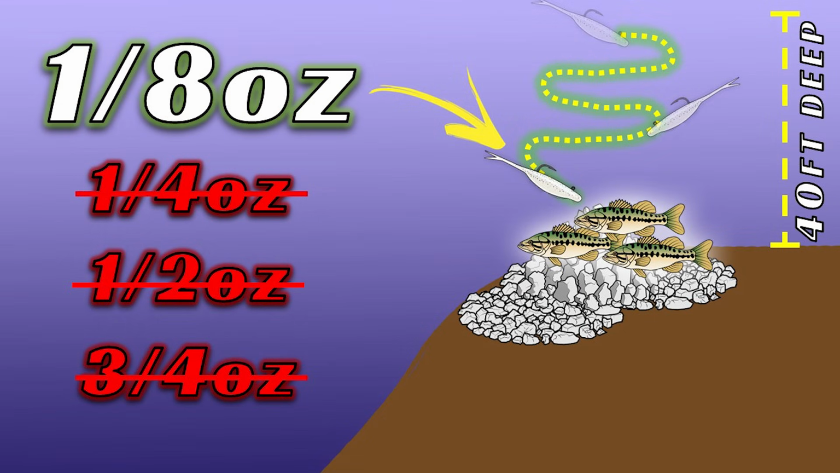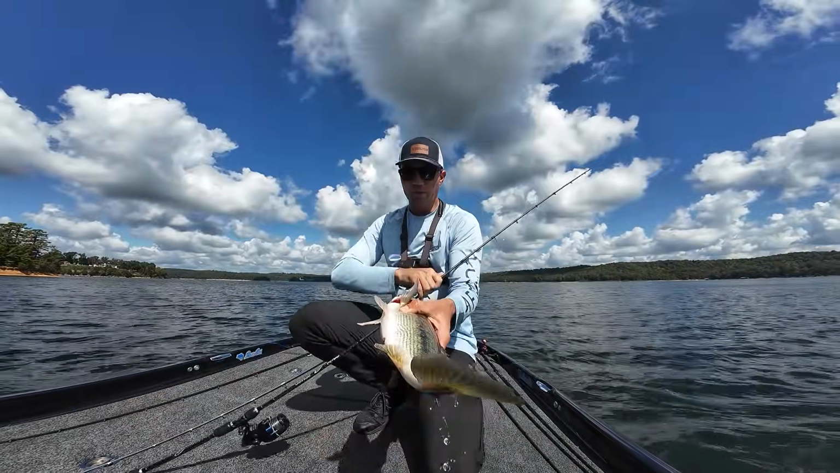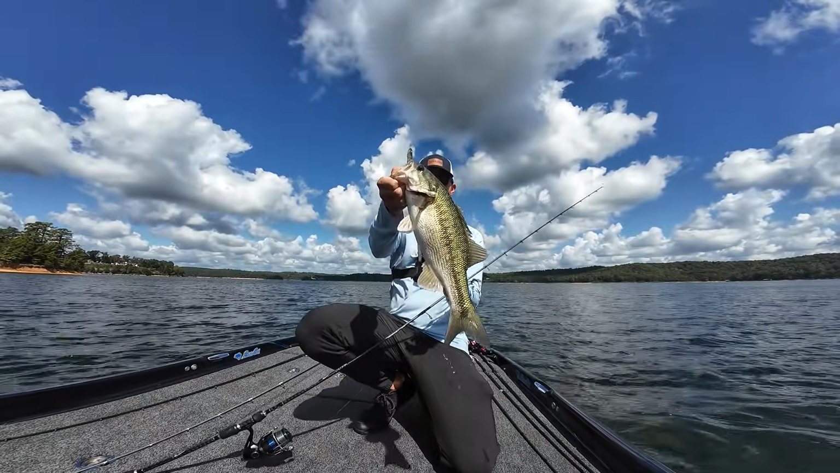Throughout the summer and fall, I found that my standard jig head size, which is like a 1/4 ounce, 3/8 ounce, or 1/2 ounce, isn't working that well in 20 to 40 feet of water offshore. The fish just aren't eating it. But when I go a lot lighter, down to an 1/8 ounce or 1/16 ounce, those same fish are biting